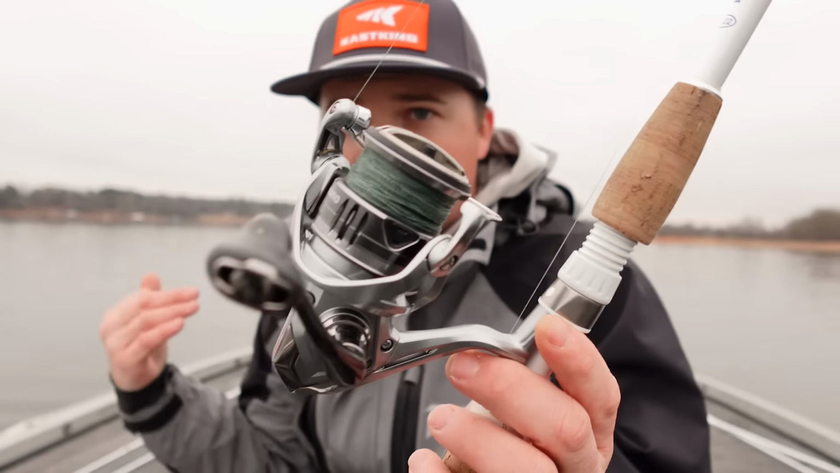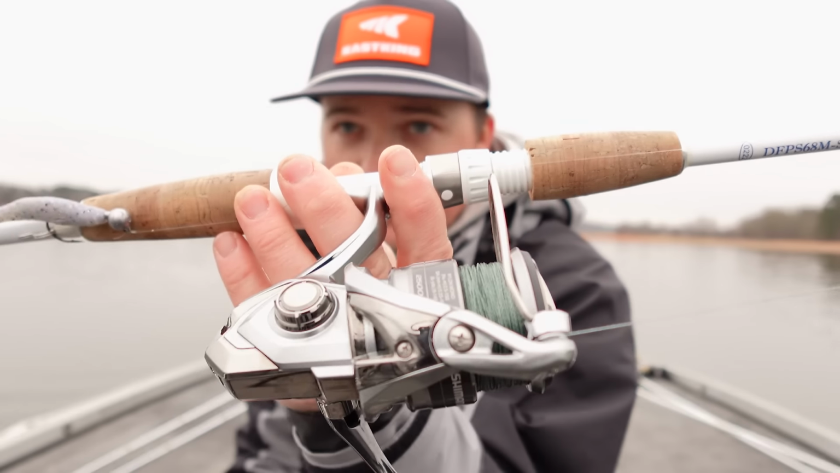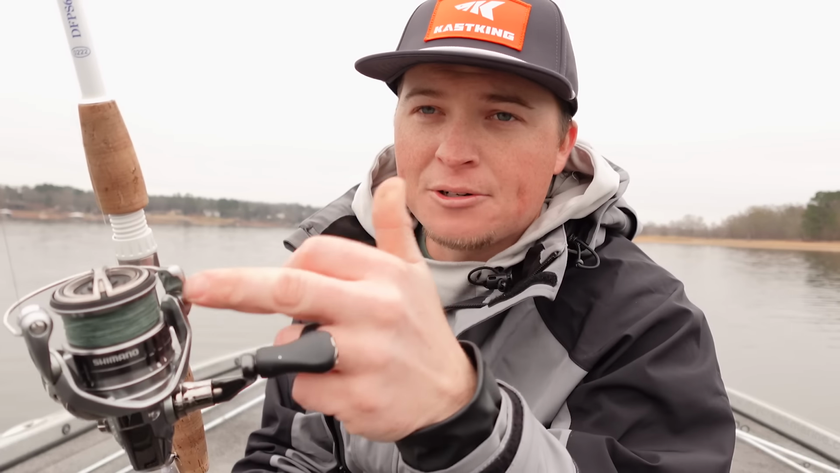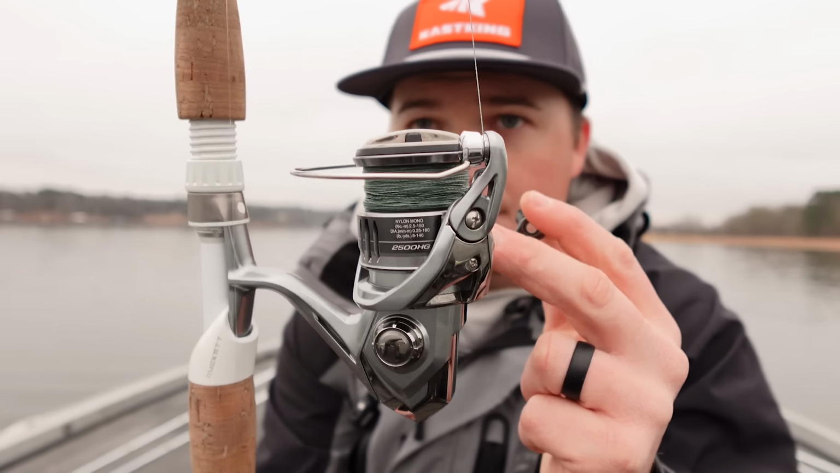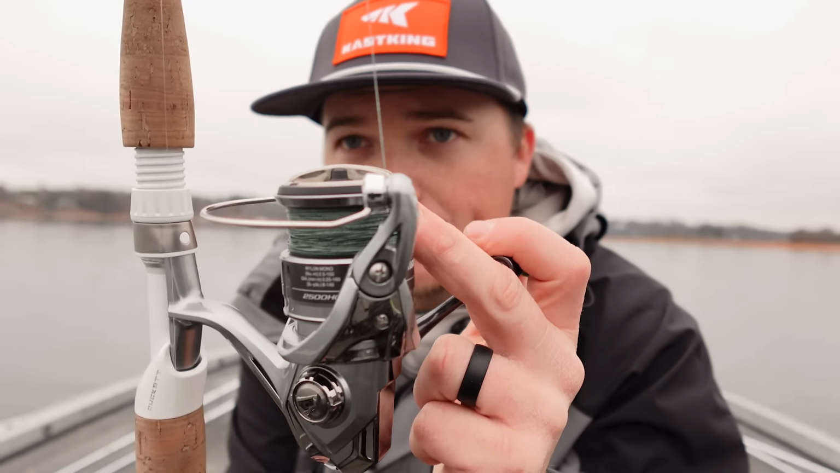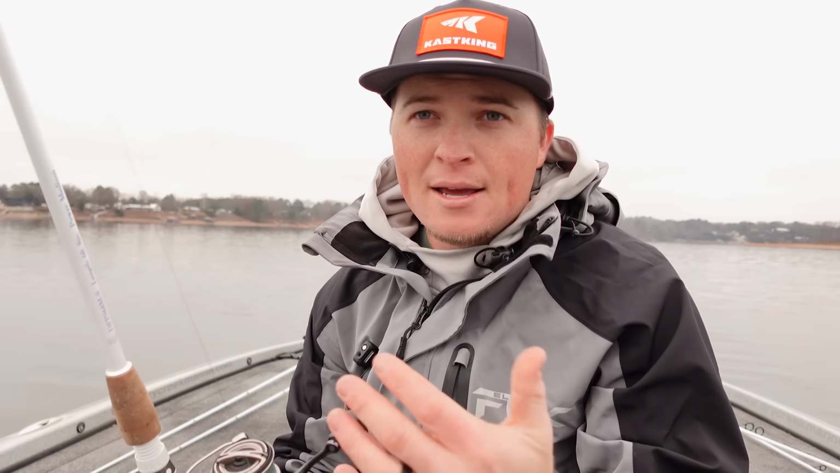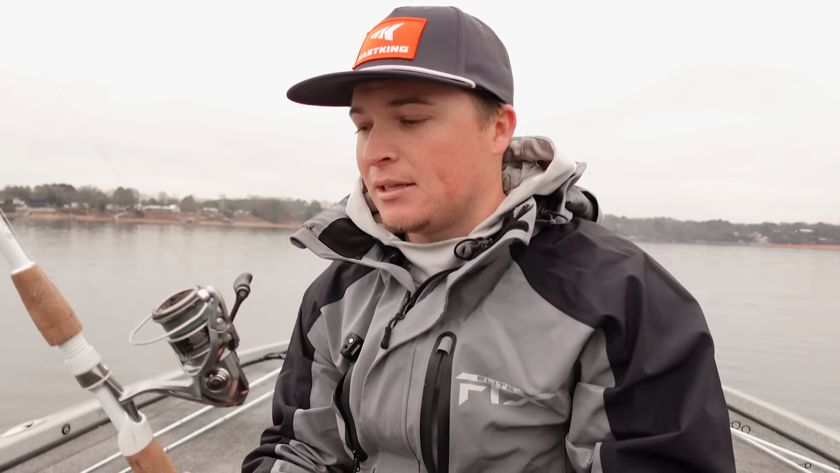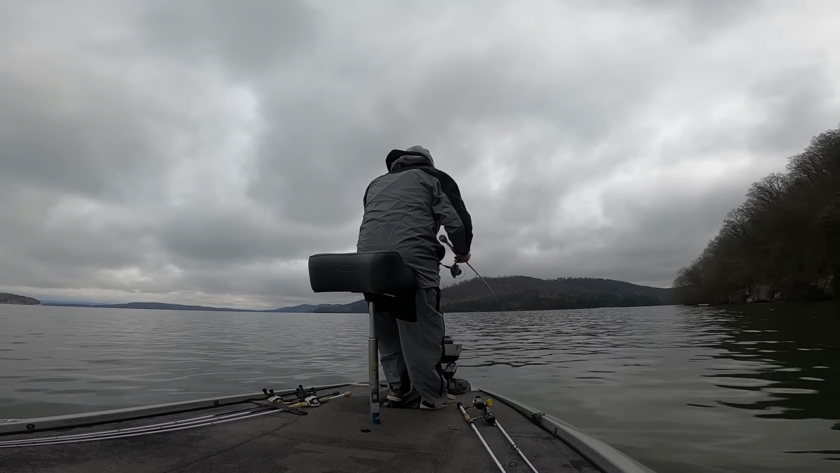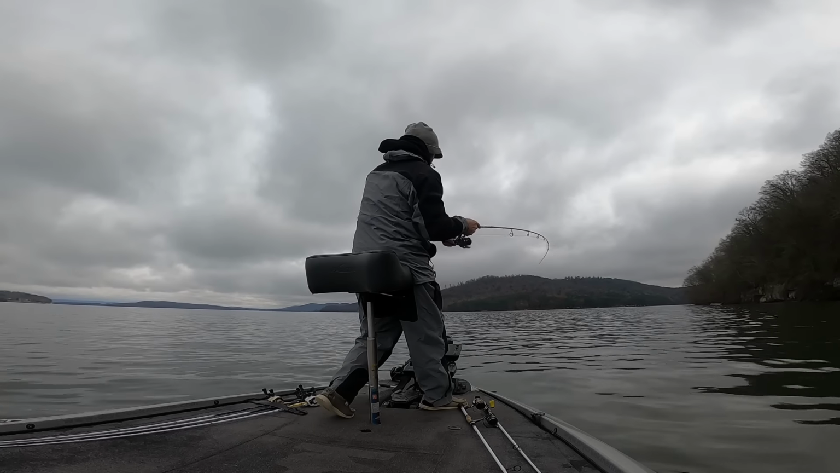This one's a 6.2 to 1. I got a Cast King that's a 6.2 to 1. Just a really good all-around gear ratio on your spinning reels. I like to use either 10 or 15 pound braid, or actually I use a little bit of mono on the base of the reel and go to 10 to 15 pound braid, and then I tie an 8 to 10 pound fluorocarbon leader. That's basically the size of the rod that I'm using. That's how long I put my leader. But that fluorocarbon to braid just adds a lot of sensitivity, adds a little bit more finesse approach. Can't see the line as well, and I really think it makes a difference.